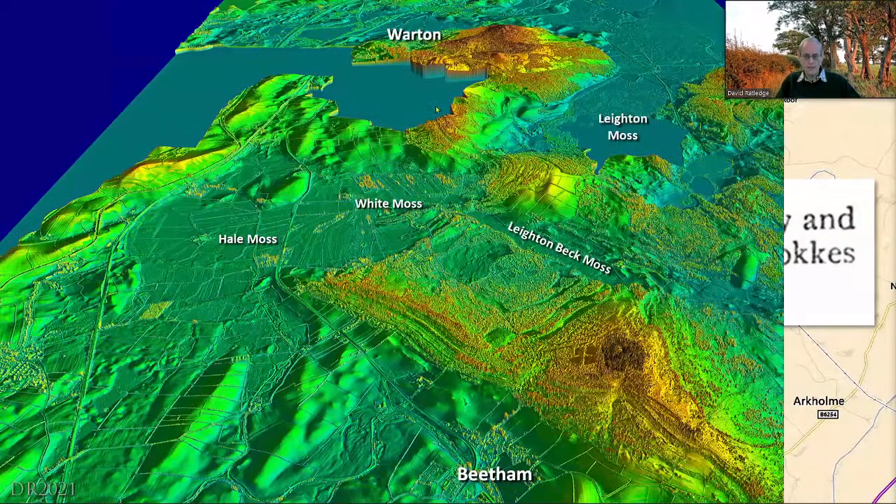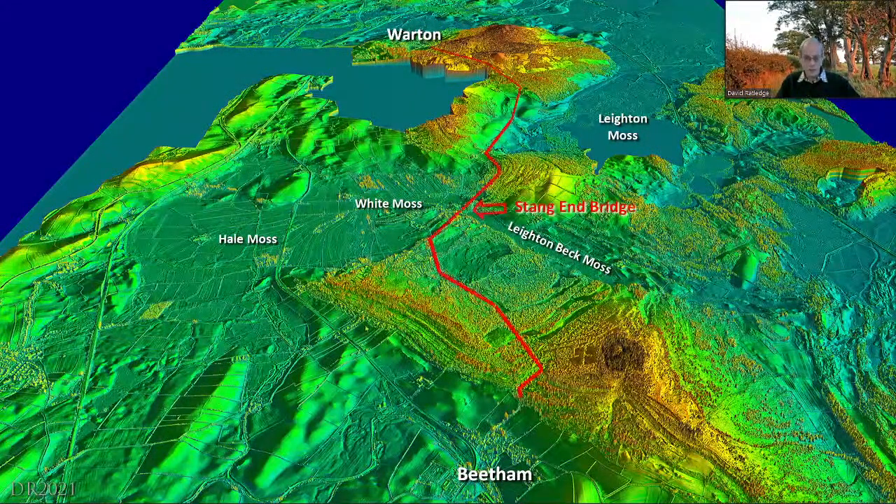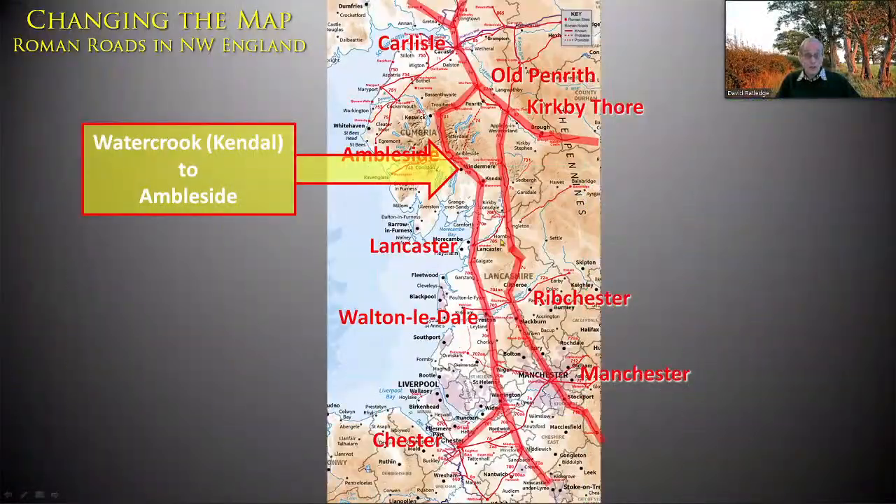We're looking back from Beetham. Here's Wharton Crag, and there is a high road, rocky road, over the back straight. And the only way through the mosses is Stang End Bridge, and that lines up, and we drop down to Beetham. So yes, we've found the most likely route for the road back, the only route through the moss. So let's now take up to Ambleside, trying to get to Ambleside from Watercrook at Kendal.